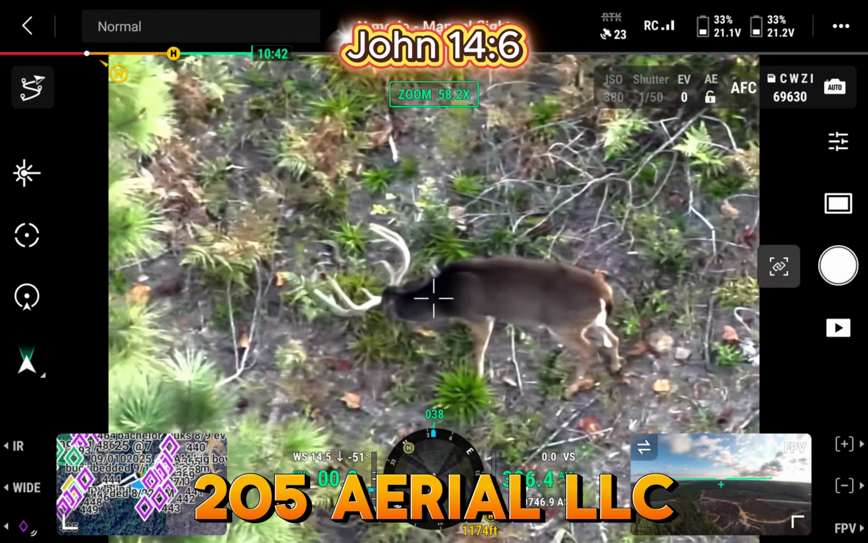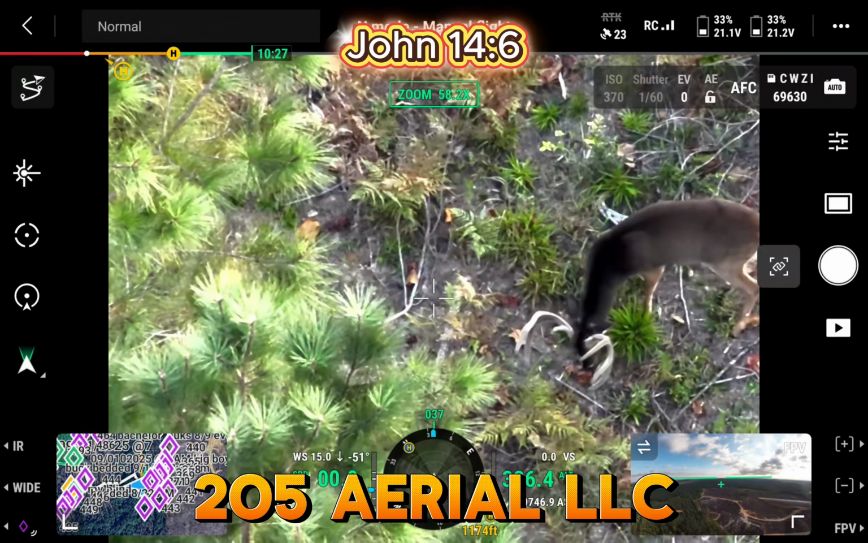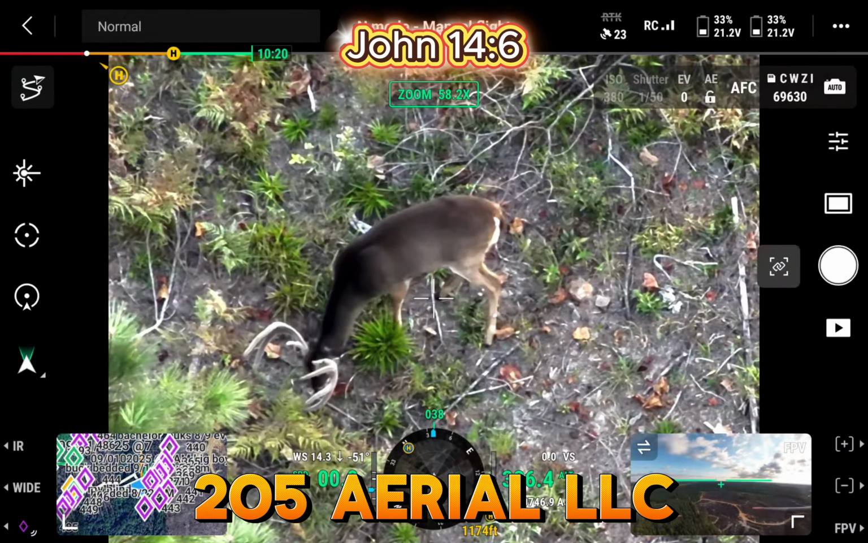I mean, we've watched him all summer since he just had little nubs right there, and watched how big these antlers got. And he was a big body deer. I mean, you could always tell. But this is an absolute shooter for our area.